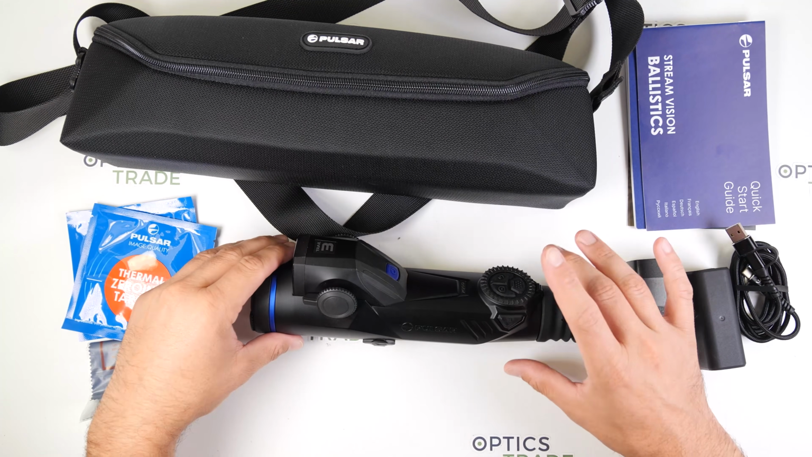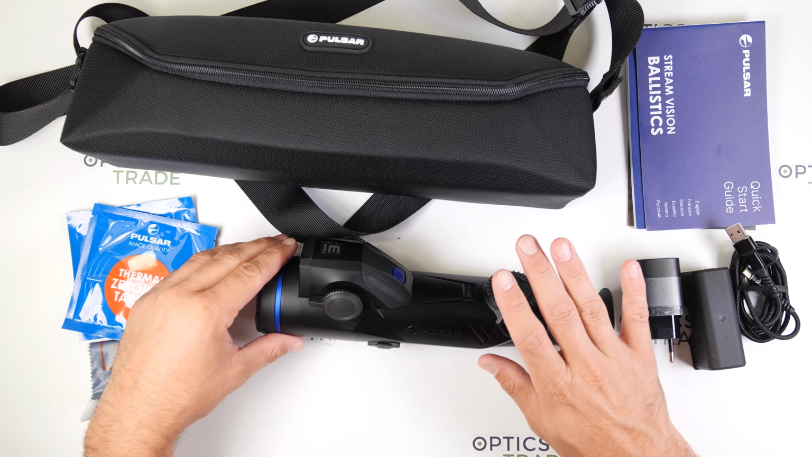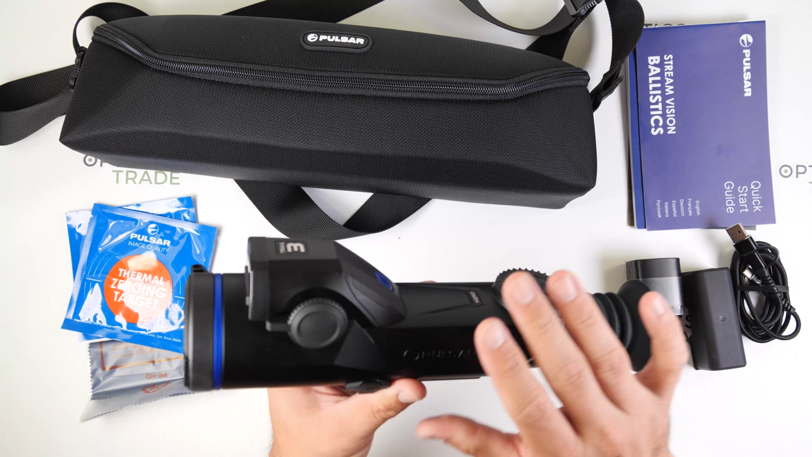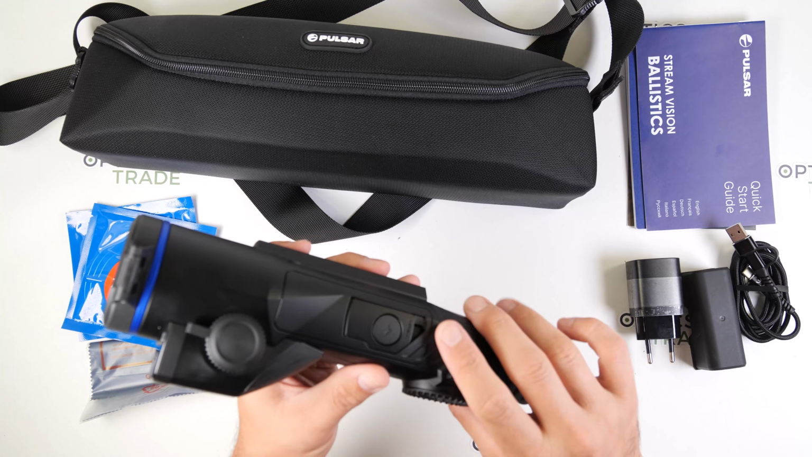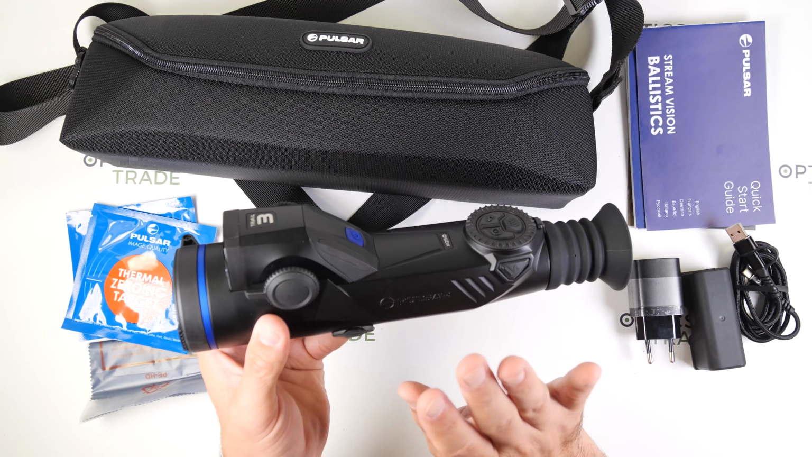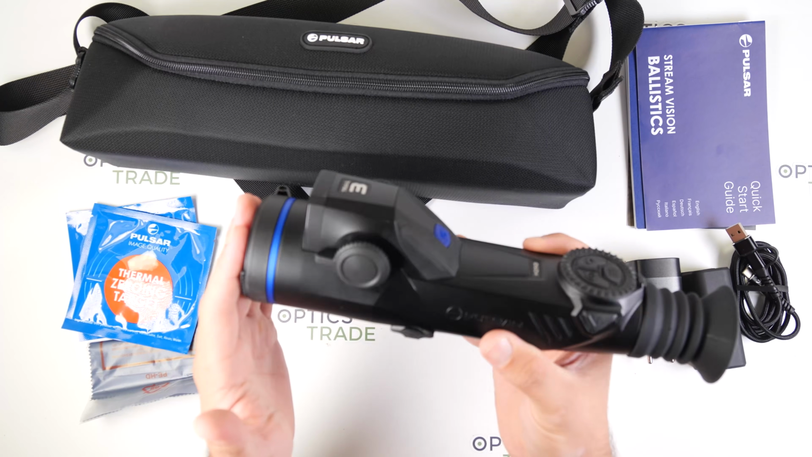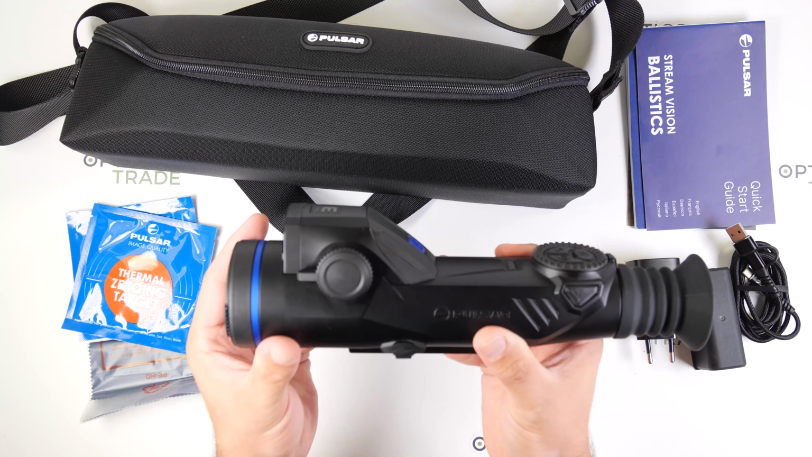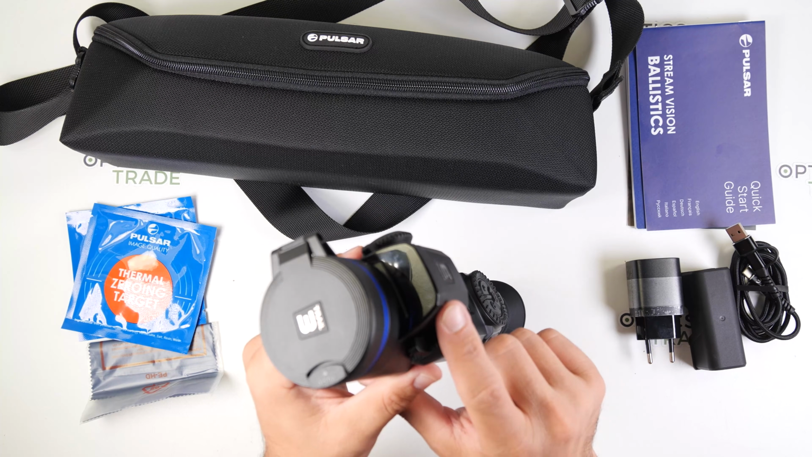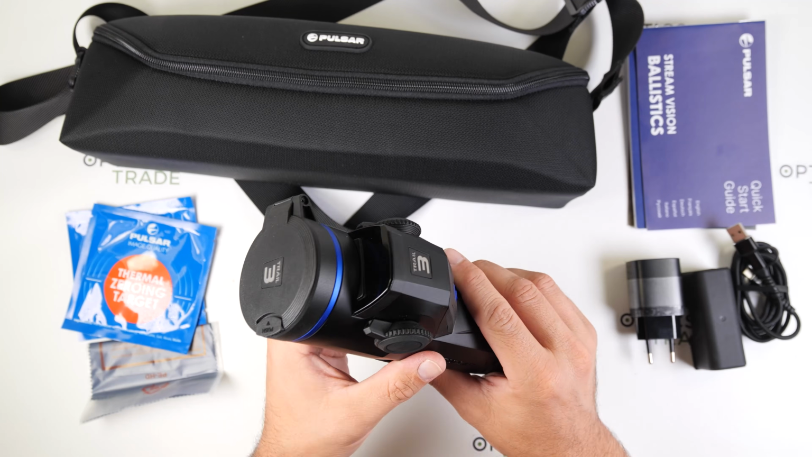Okay, now for a short summary. What do I like, or what are the positives? First of all, the device has excellent image quality. It has a premium build quality, so the entire housing has a premium feel to it. It is a very compact, very ergonomic, and lastly also a futuristic design, which is quite unique on the market. It has a very good laser rangefinder performance with measurements up to 1200 meters.